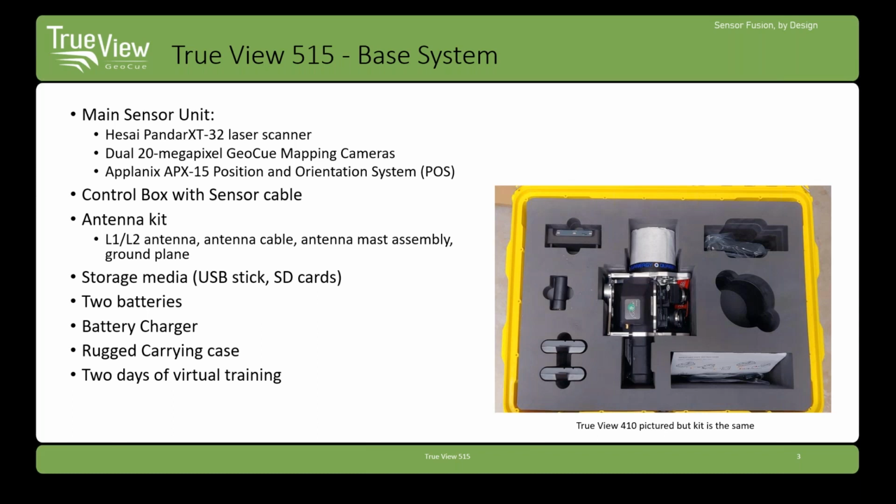When purchasing or subscribing to our TrueView 515 system, you'll receive the components appearing on my slide. The main sensor unit. This includes the Pandar XT32 with fully integrated dual 20 megapixel mapping cameras and the APX15 position and orientation system. A control box for quick visual indicators when the system is ready for operation, antenna kit, memory synchronization unit for quick data transfer from the LiDAR and cameras to a computer, 2 batteries with roughly 90 minutes of flying time, a battery charger, case, and 2 days of virtual training.